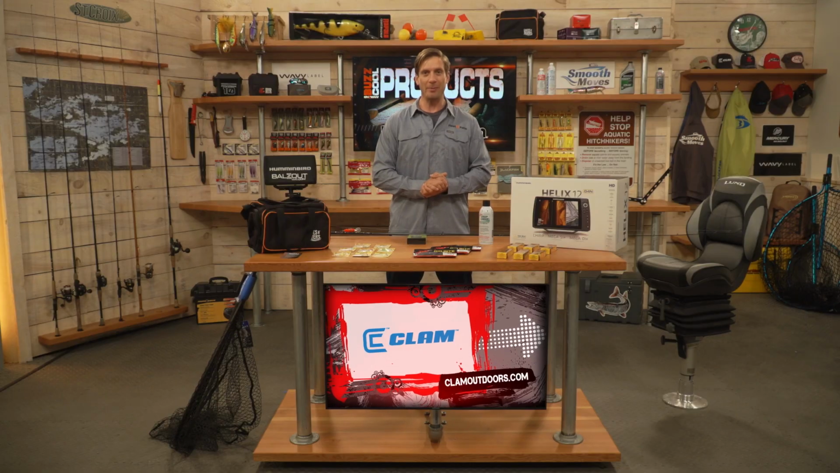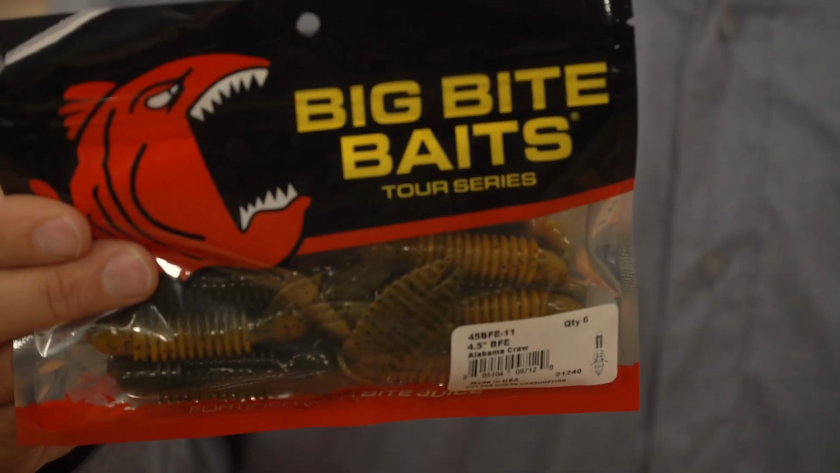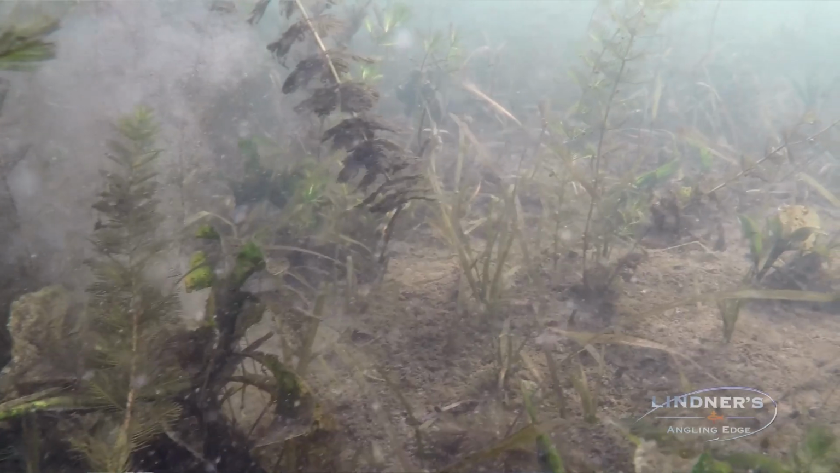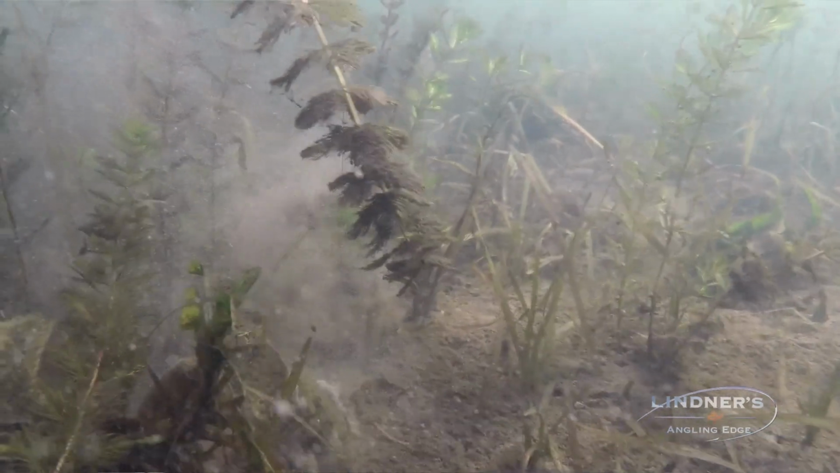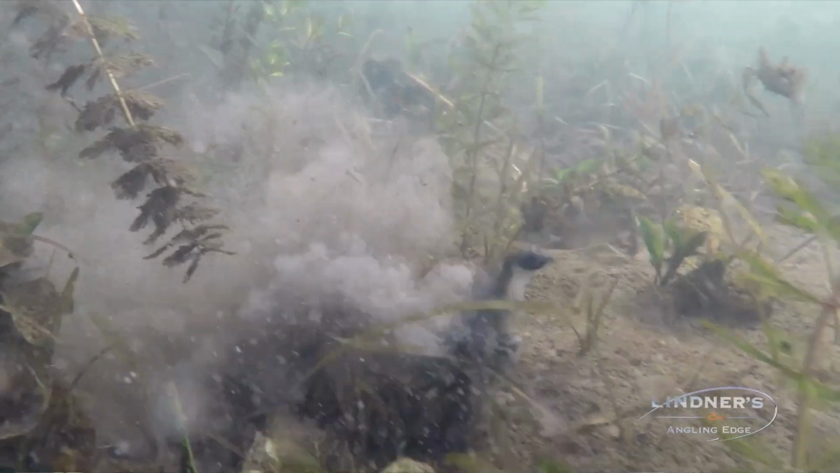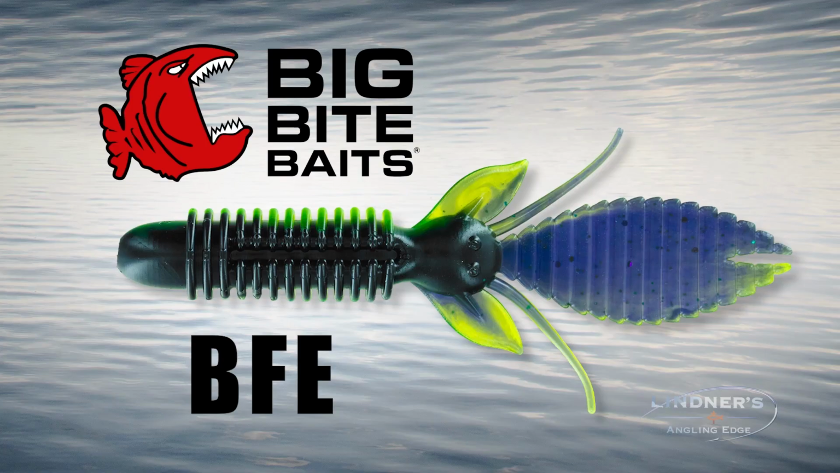And next from Big Bite Baits, the BFE Best Flipper Ever. This is a great bass fishing, specifically I'd say largemouth bass fishing, soft plastic. You have a lot of action on here. You can see the ring body. You can split the tail for even more action. You can fish this Carolina rig, Texas rig, and I've even fished this on a Tokyo rig with a lot of success from Big Bite Baits, the BFE.